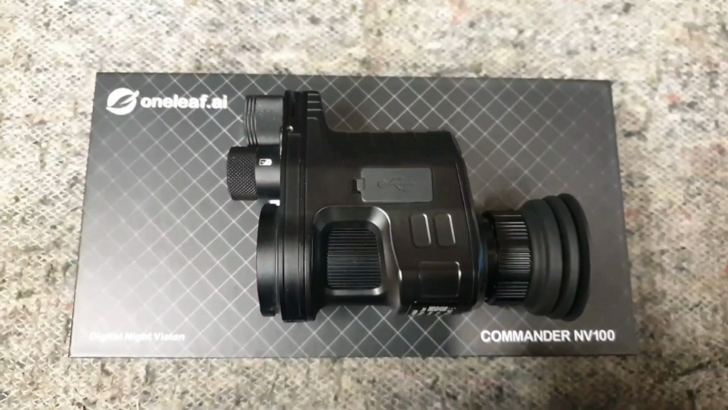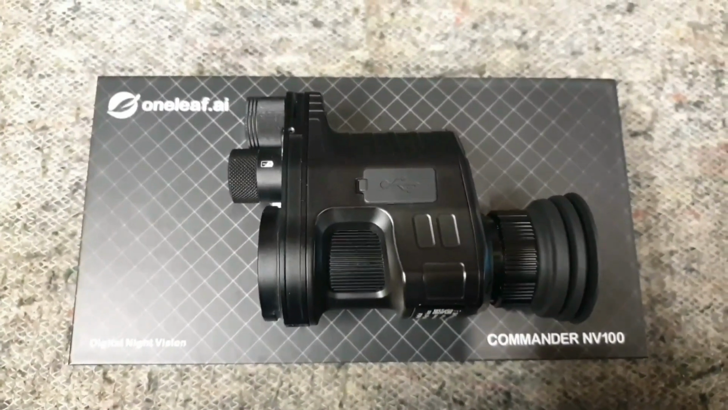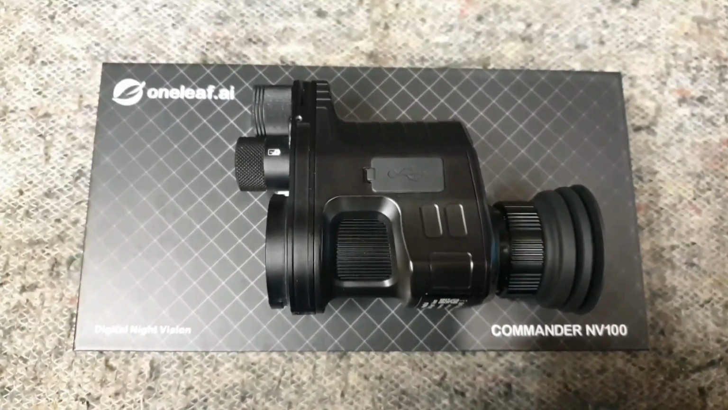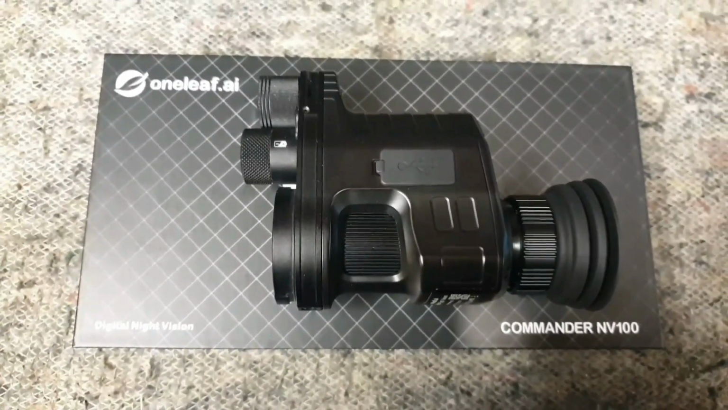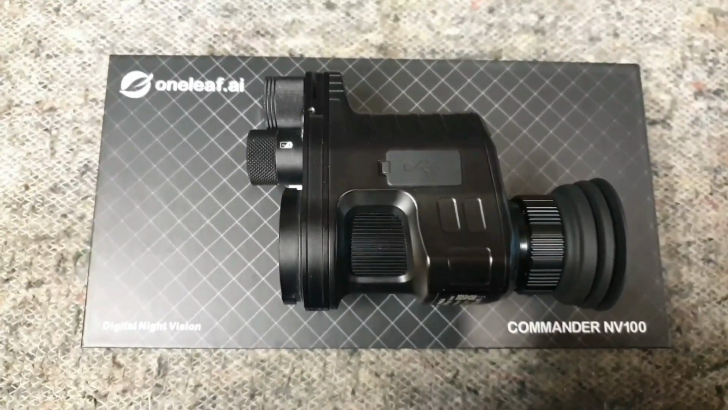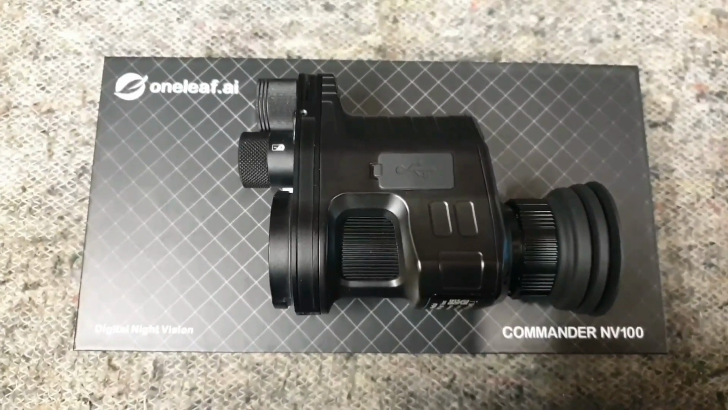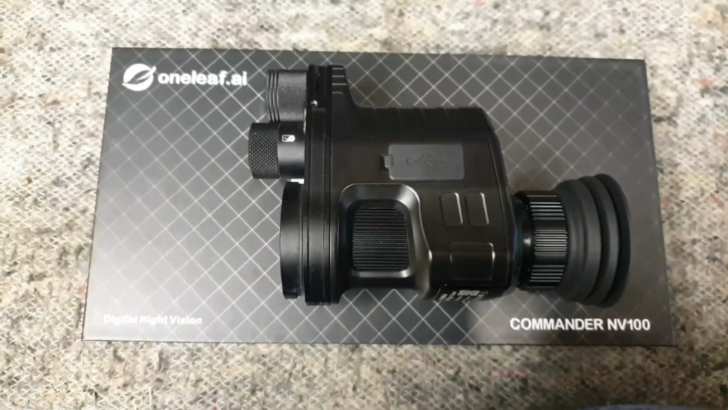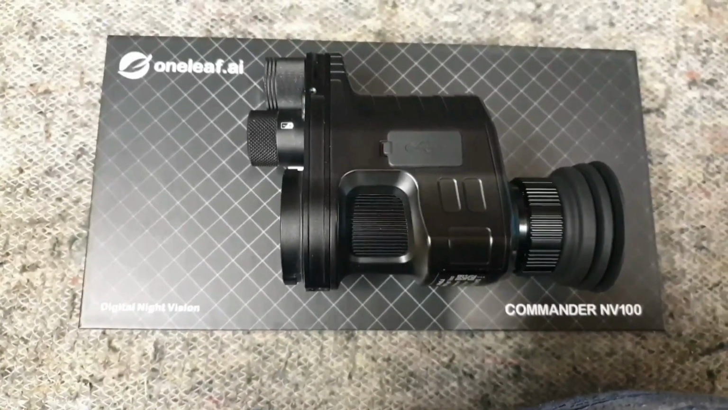Okay, to sum up, do I recommend the OneLeaf Commander NV100? The answer to that is absolutely. Is it better than the PARD? Well, that's going to be down to individual taste. Personally, I believe it is. The daytime footage is better, and the nighttime footage is a lot better. It's certainly on playback a lot smoother image. Through the viewfinder, when you're using it as the MV unit, it's a lot sharper, it's a lot clearer, there's better depth of field, contrast and clarity.